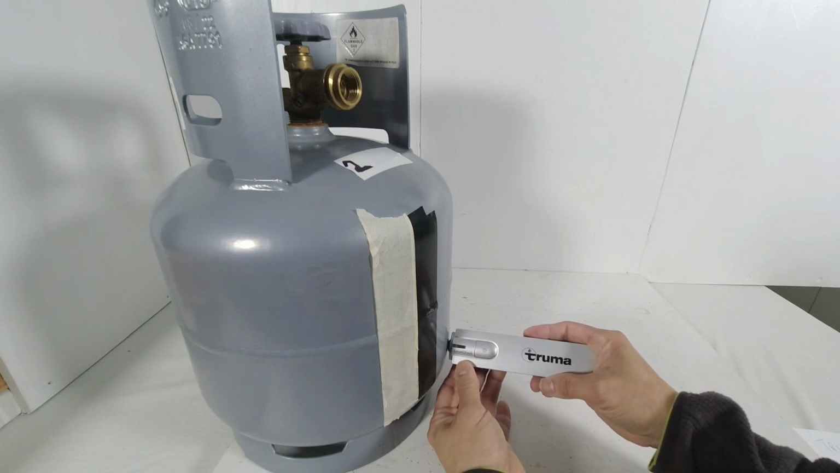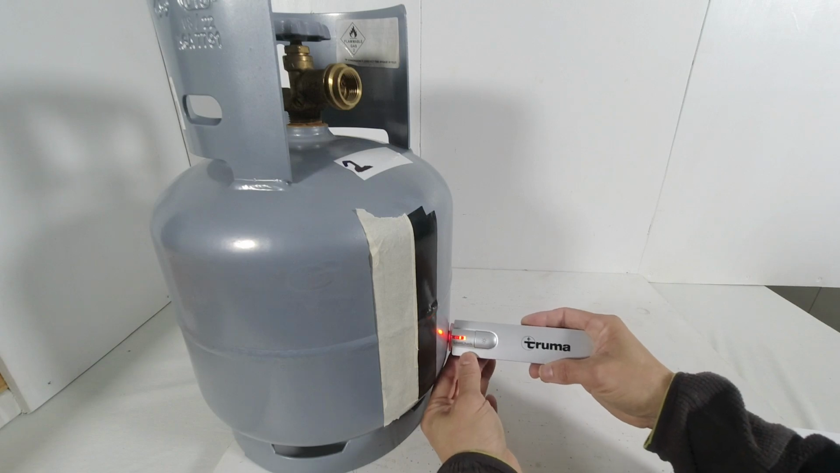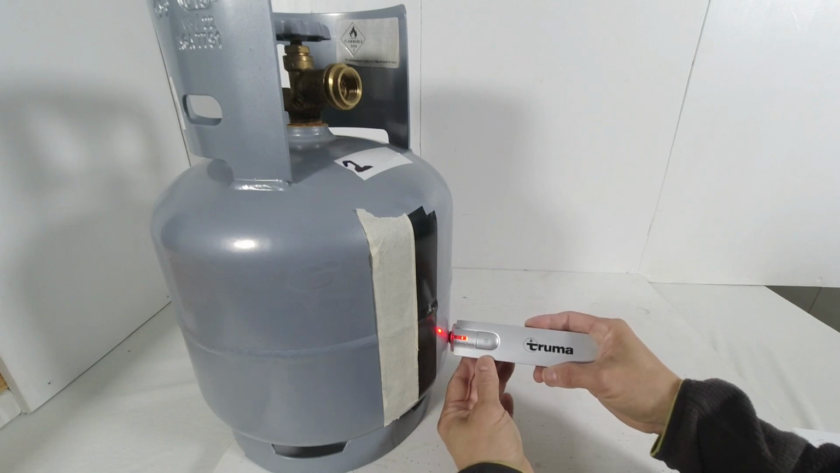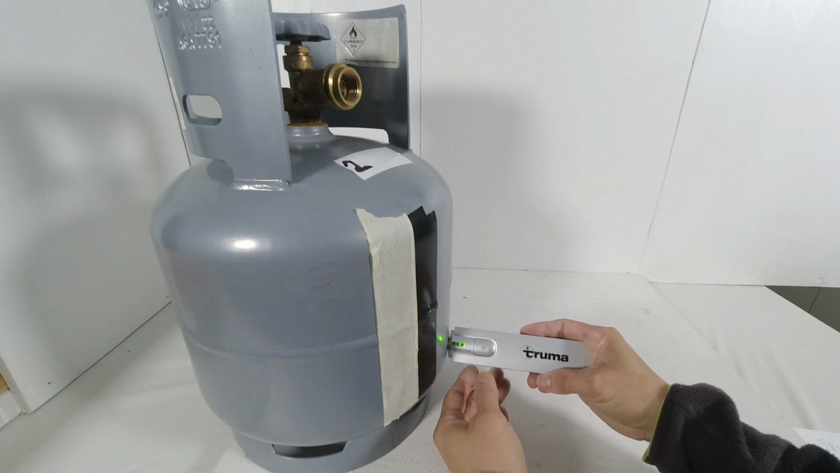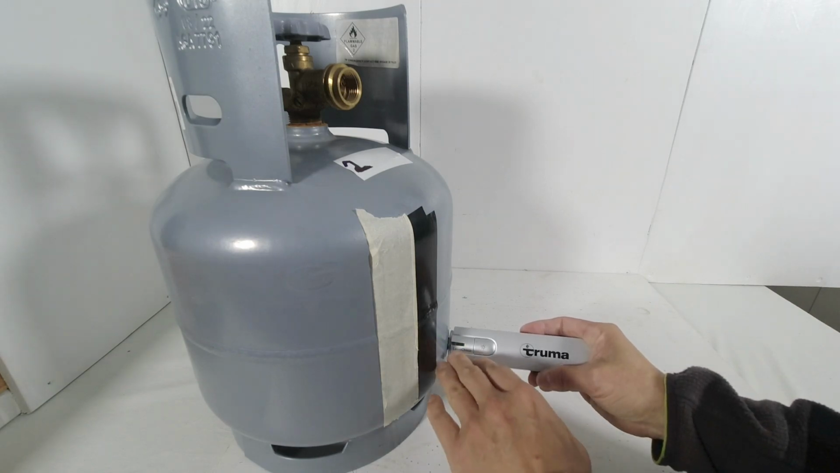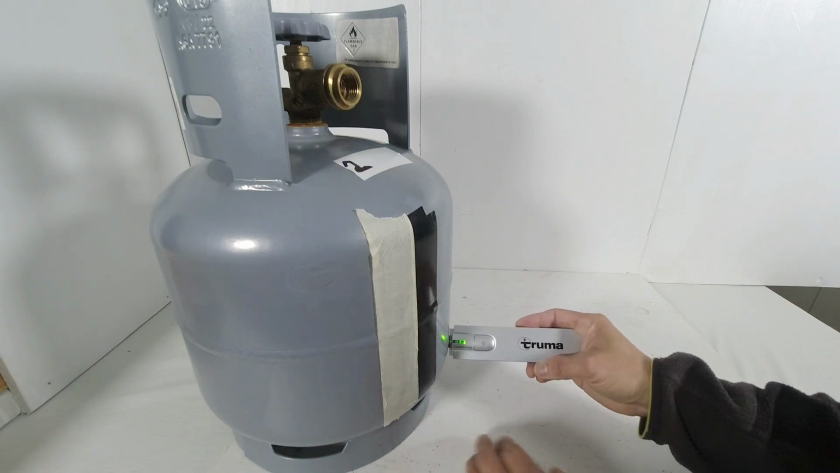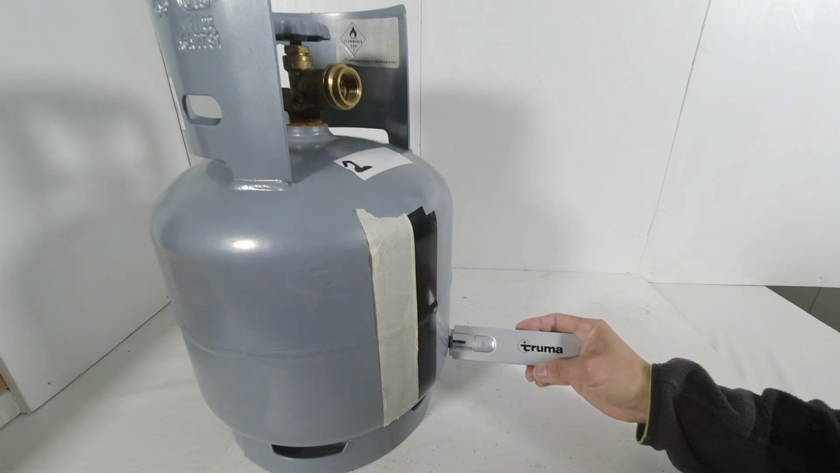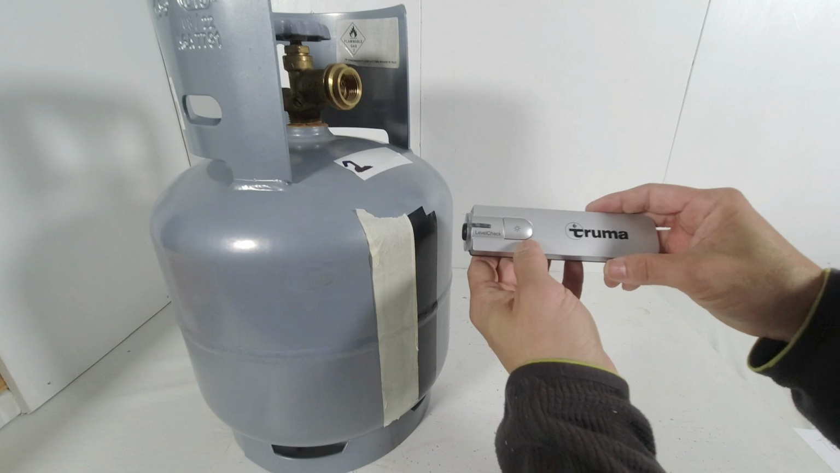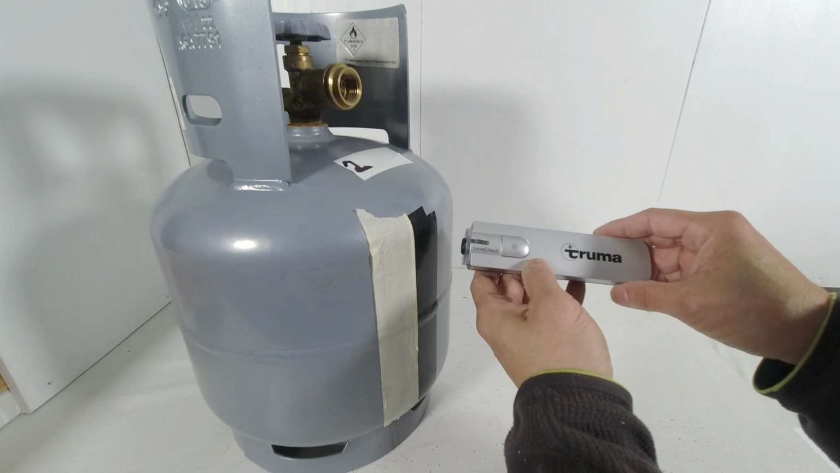Let me go upwards. That's empty. That's empty. That level has liquefied gas, so it looks like I should really refill this cylinder because it is just about empty. So I do find this useful. It gives me a level of certainty of how much liquefied gas remains in the cylinder. I do like this instrument. It certainly performs better than the simple crude temperature sensing magnetic strip.